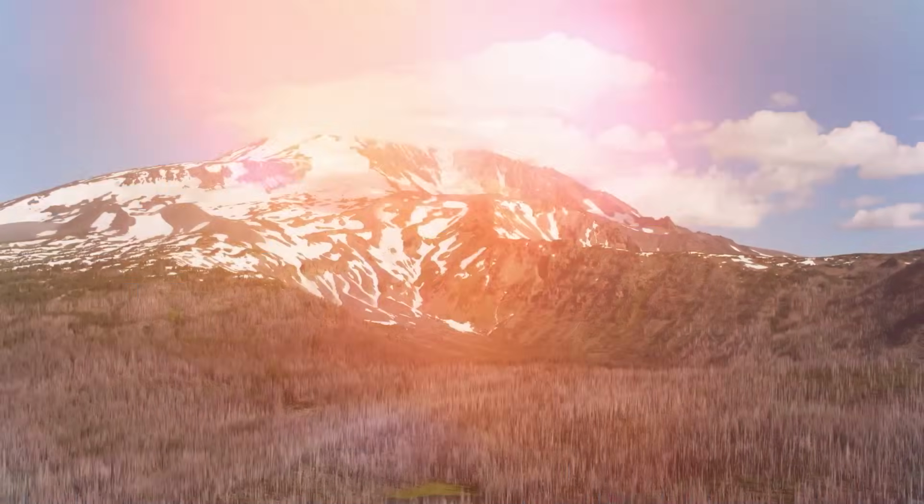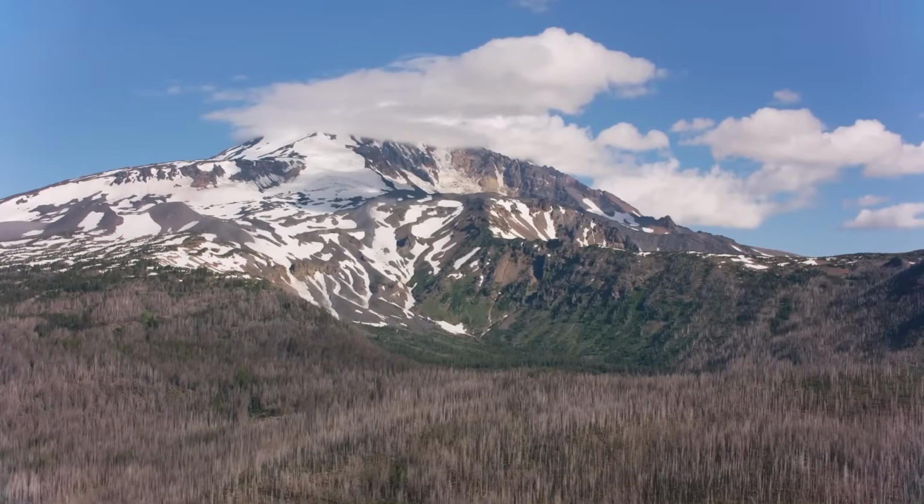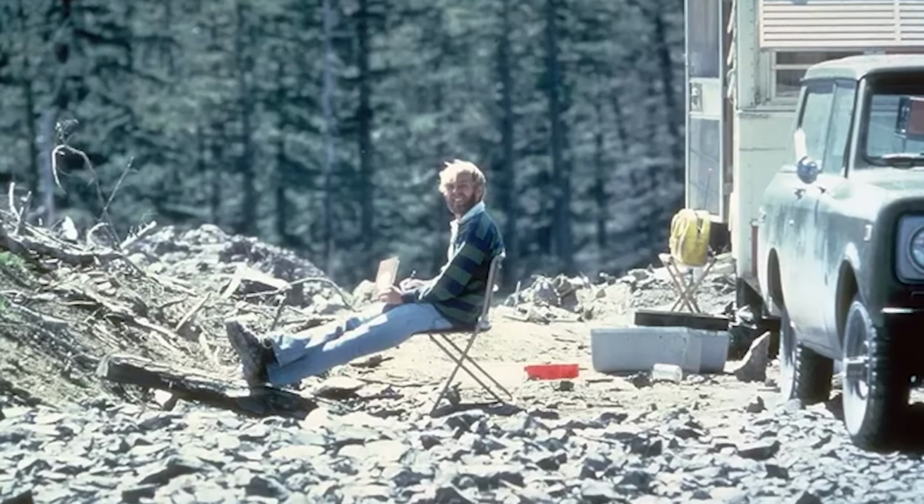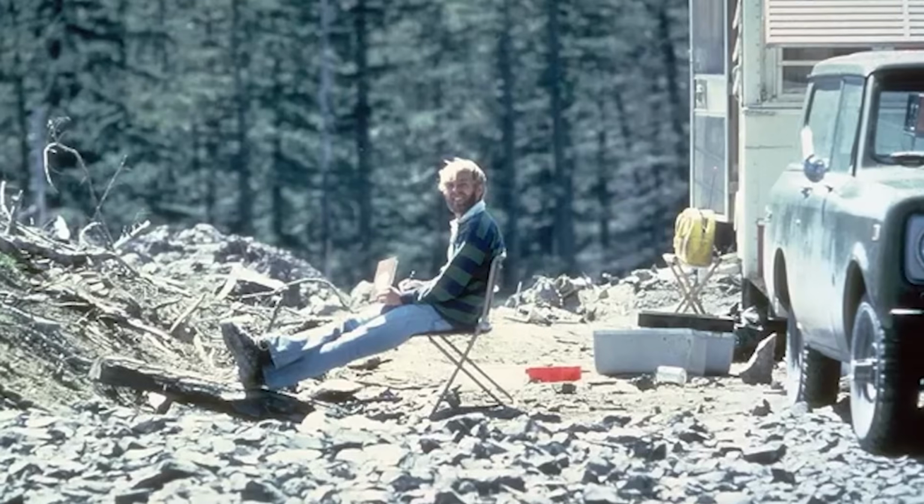And finally, number 1, Mount St. Helens. On May 18th, 1980, David A. Johnston, a dedicated volcanologist, stood over Mount St. Helens, aware of the growing signs of unrest. Now, given the date of this photo, you can probably guess what happens next.